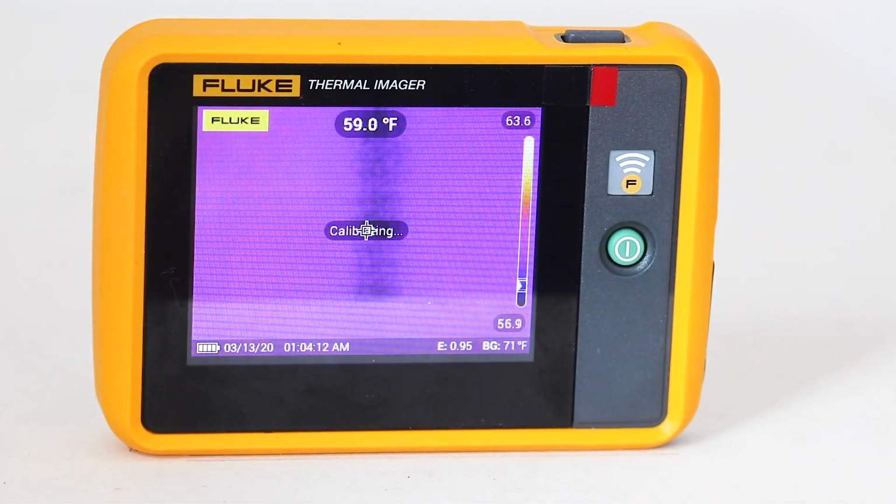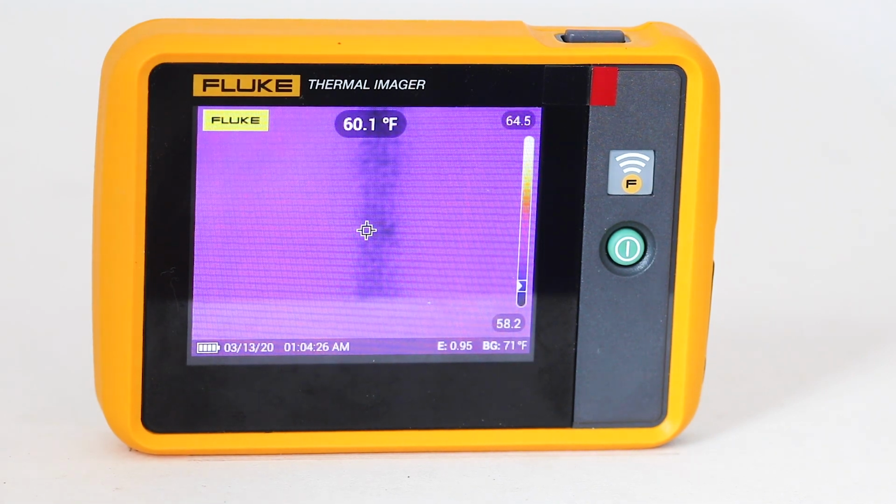To turn the imager on or off, press and hold the power button for at least 2 seconds. To conserve battery charge, the display can be turned off by pressing and holding the power button for less than 2 seconds. Like other thermal imagers, for accurate measurements and best image quality, the Fluke PTi129 must be warmed up for 3 to 5 minutes, more or less, depending on the ambient temperature. For critical applications where high accuracy measurements are required, warm up the instrument for 10 minutes.